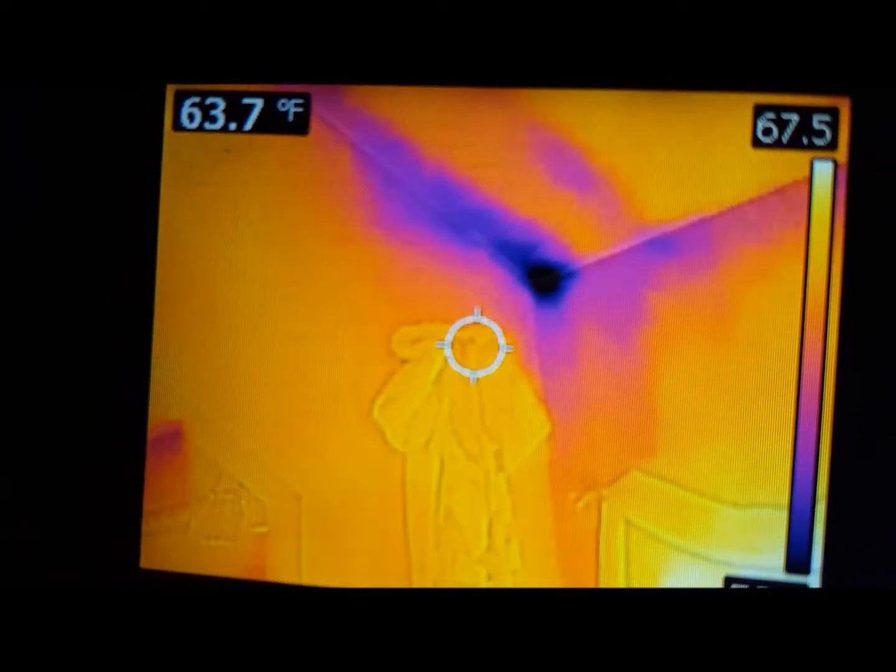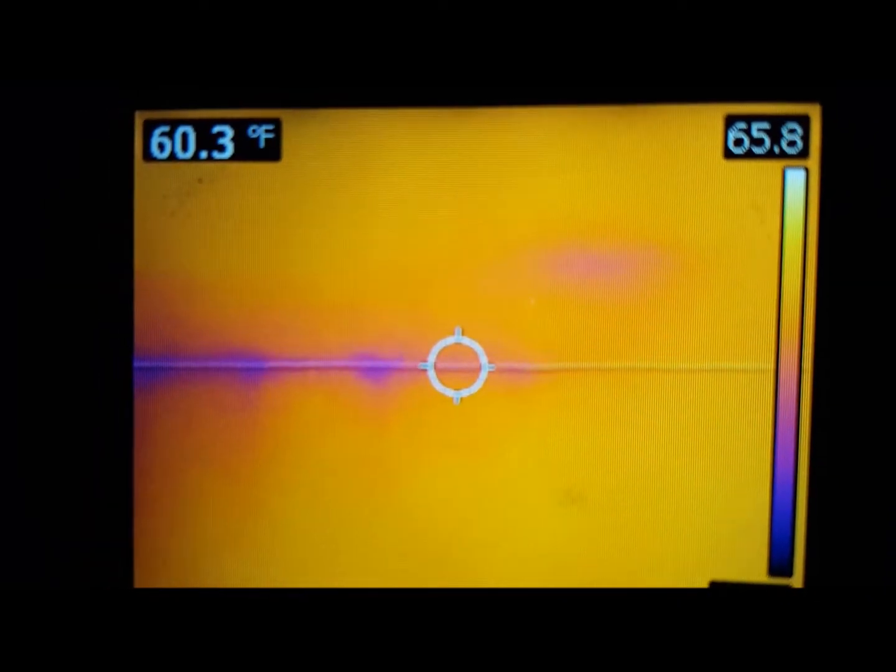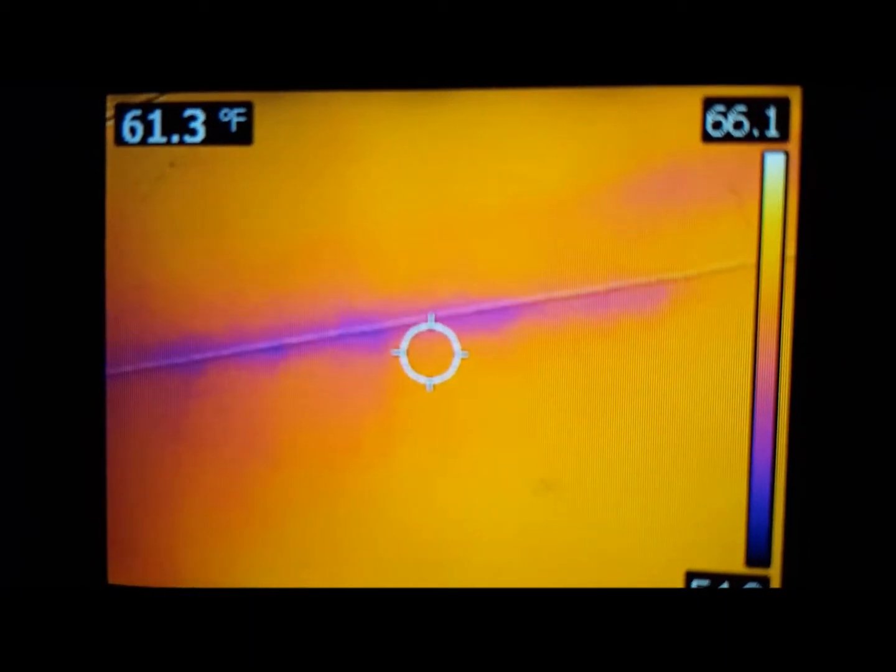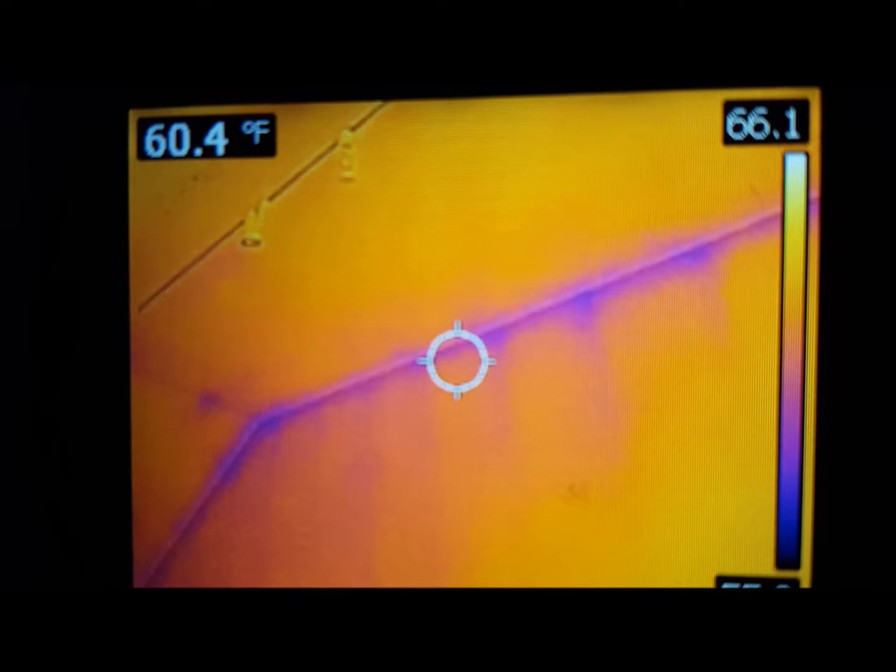This is kind of cool. You can actually see the different lines and the different features, wall hanging, stuff like that. And the longer that we keep it focused on a spot, the more information the camera can get us. Not seeing anything here that draws me to any kind of worrisome conclusion.